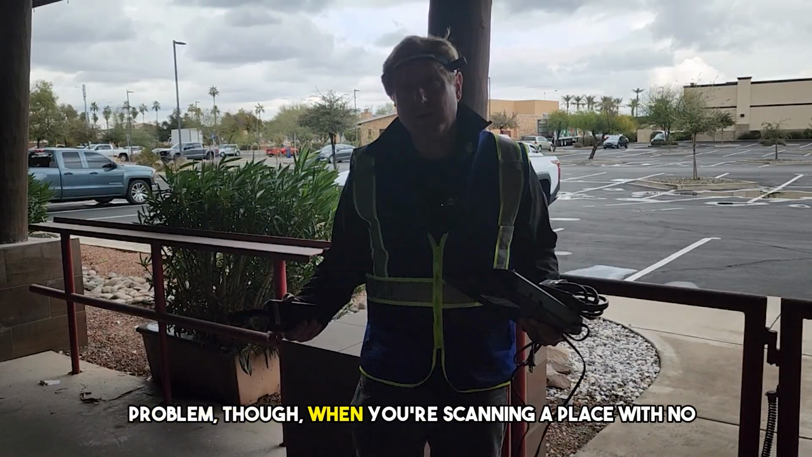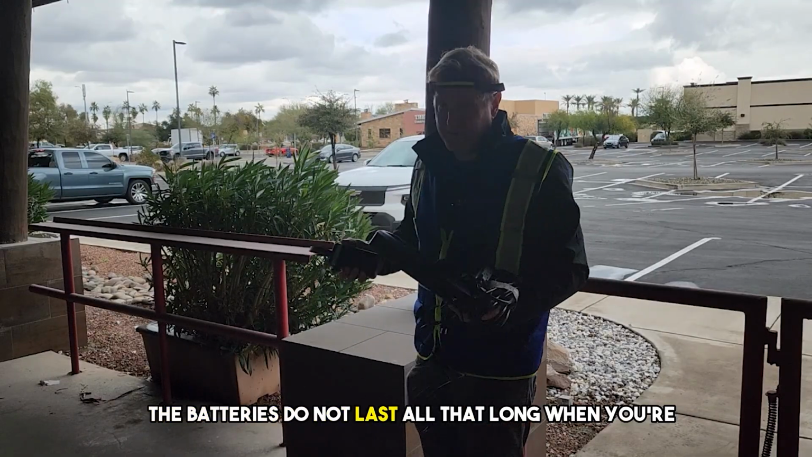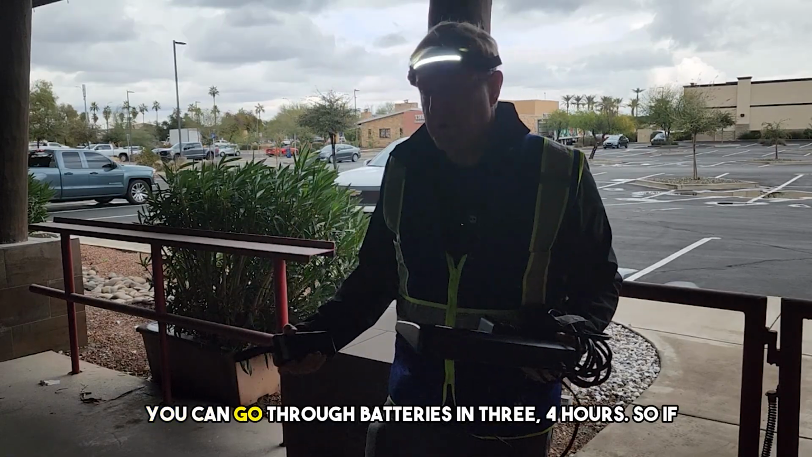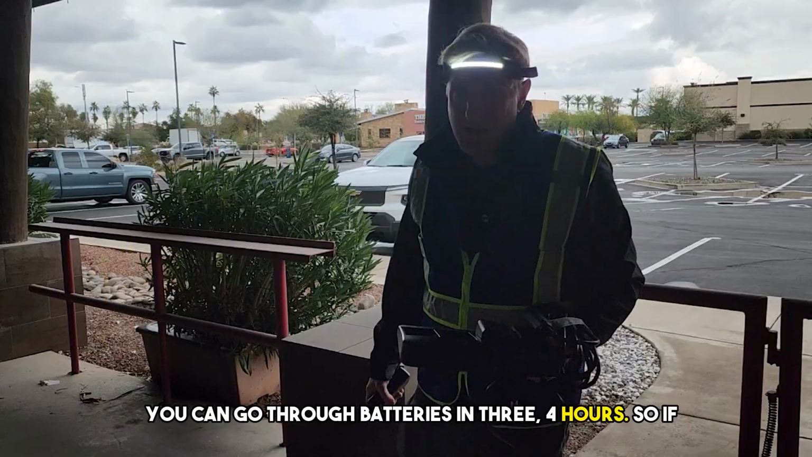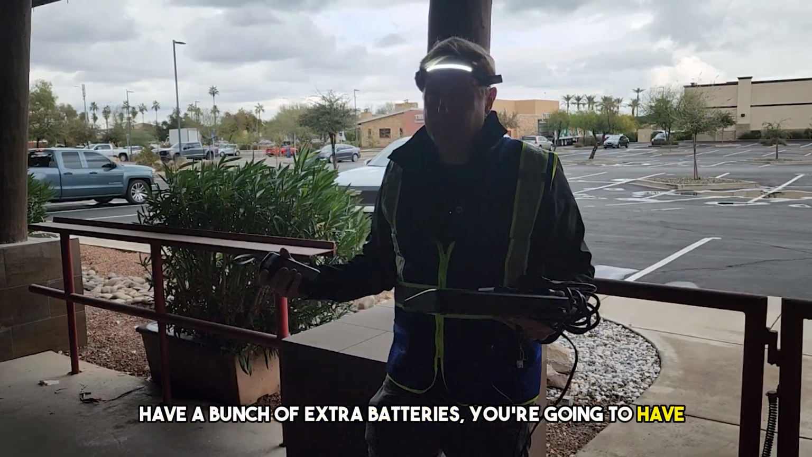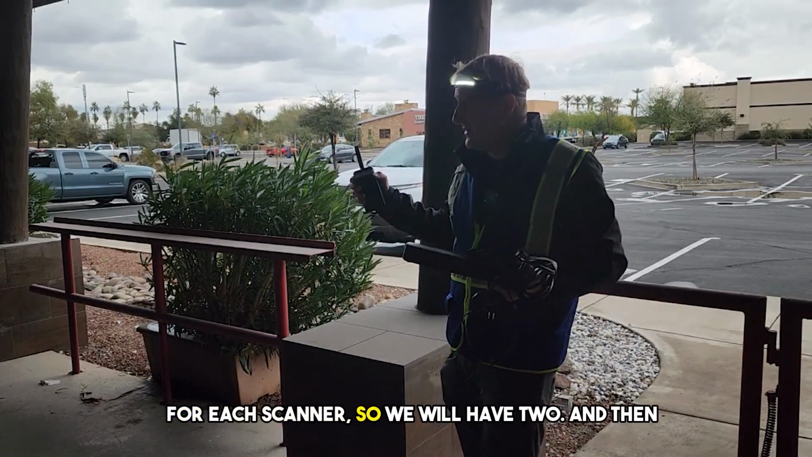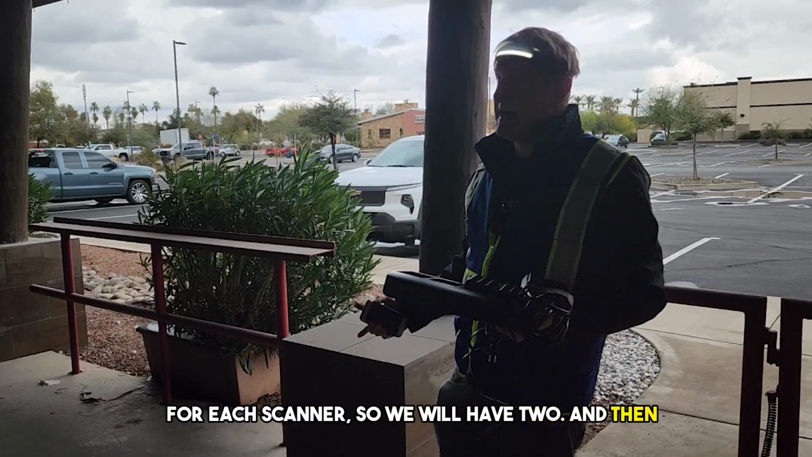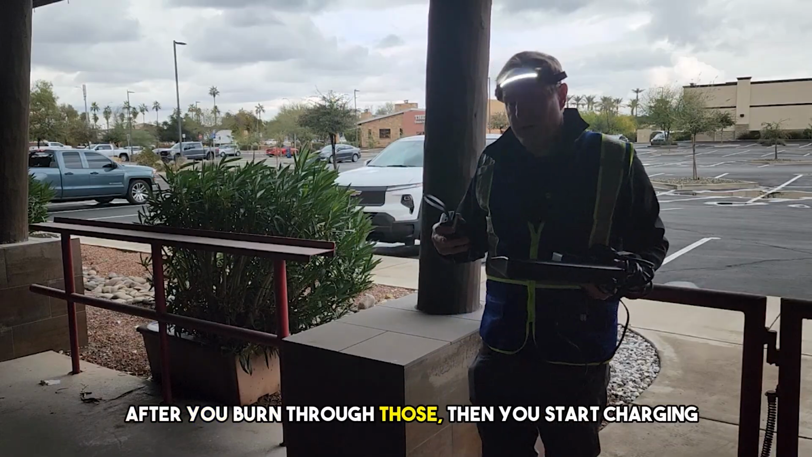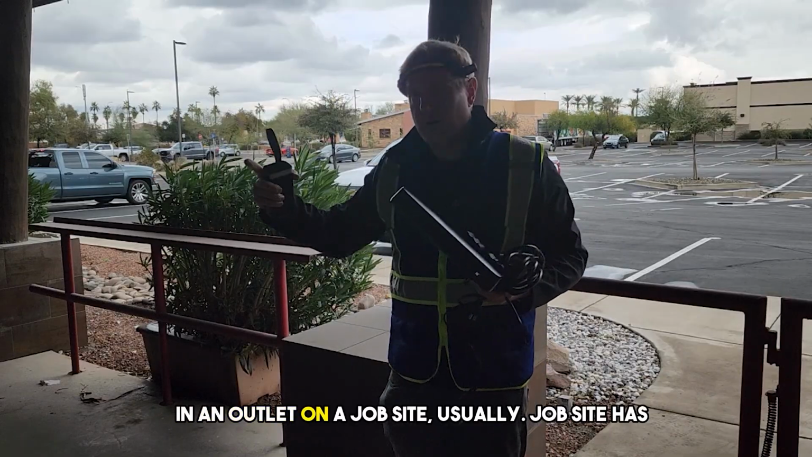The real problem, though, when you're scanning a place with no power is, how do you charge your batteries? Because the batteries do not last all that long when you're scanning. When you need hundreds of scans, you can go through batteries in 3-4 hours. So if you're on site for like 10-12 hours and you don't have a bunch of extra batteries, you're going to have to charge. We typically have 4 batteries for each scanner. We scan with the first 2, and after you burn through those, you start charging with the charger in an outlet on a job site.